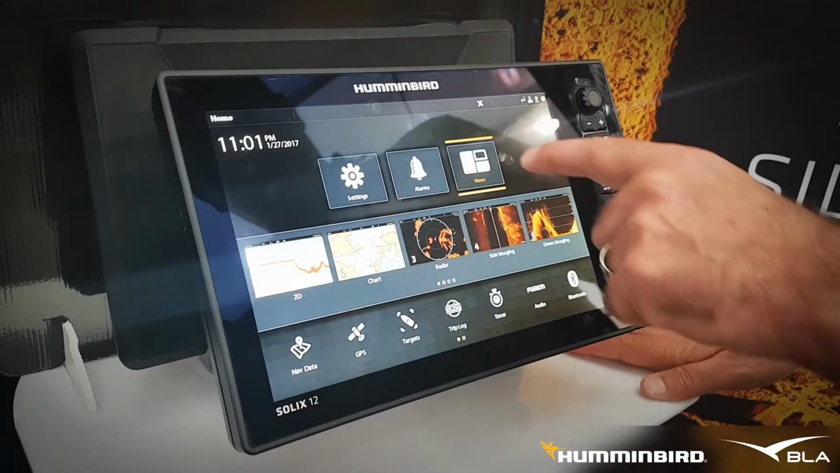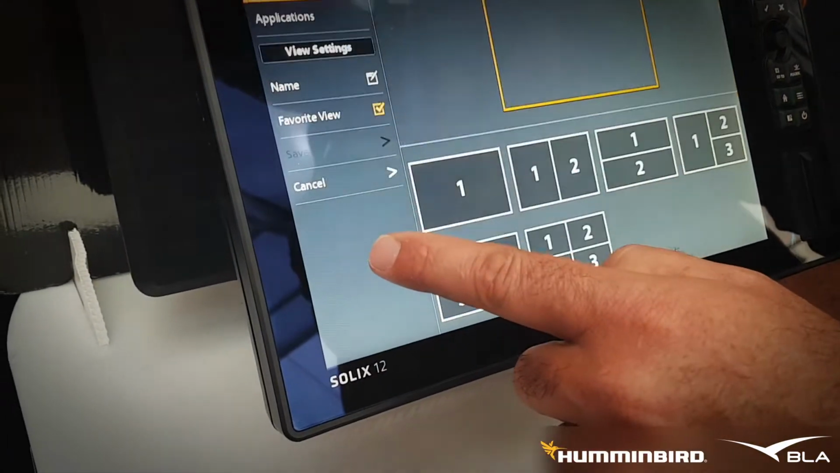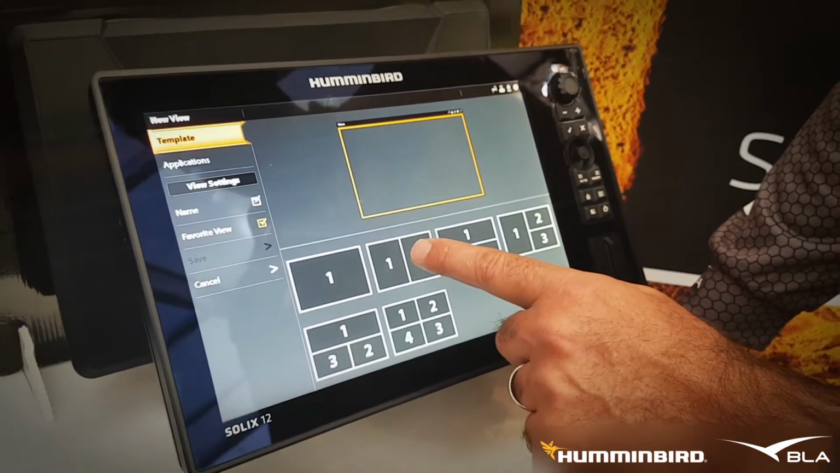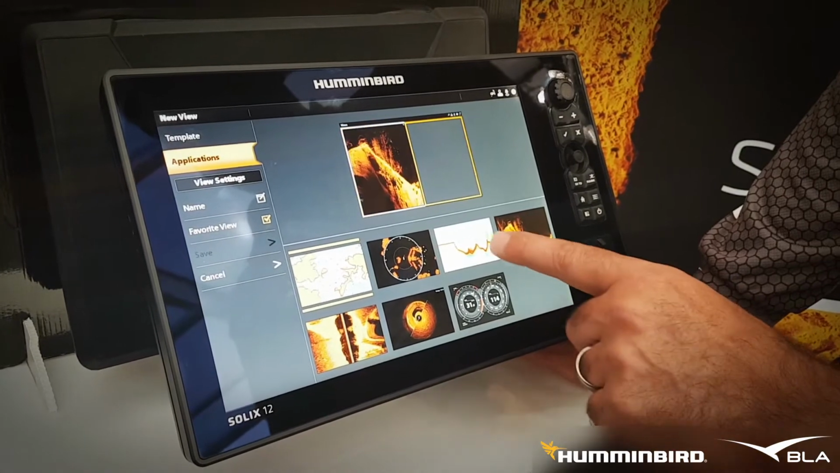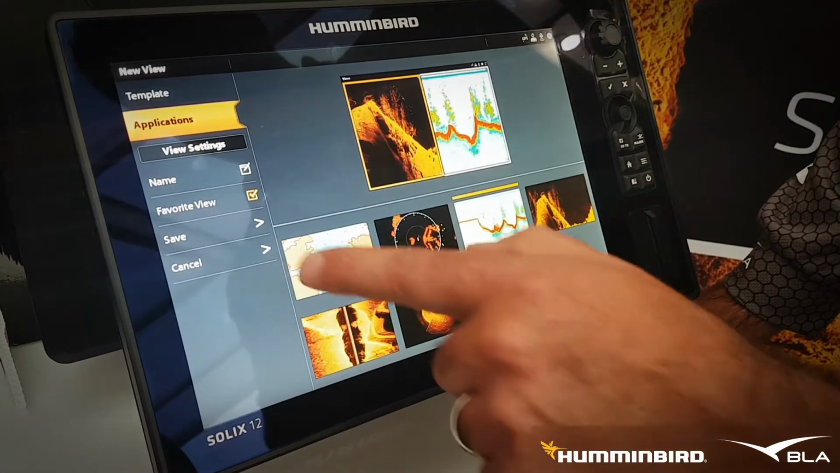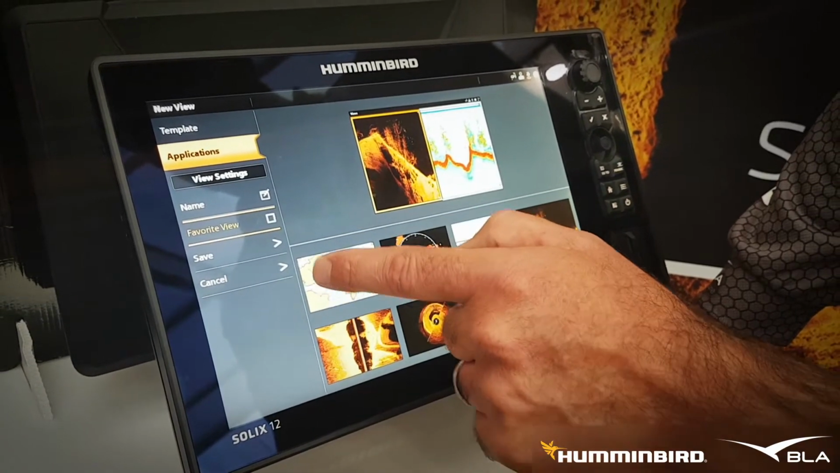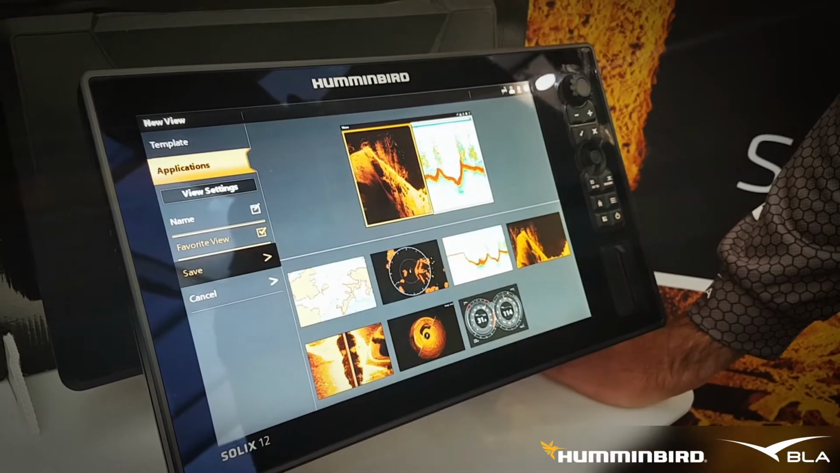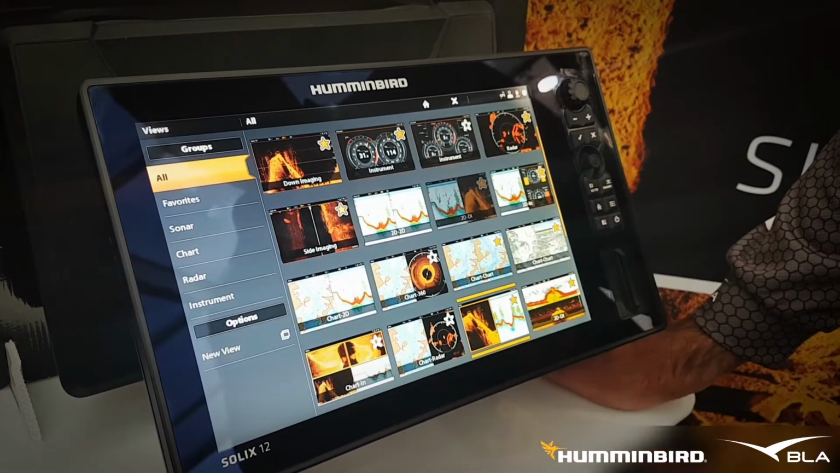So we can also customise our screen. If we go into the home screen, push our views pane, we go down to the bottom here to new view, then we can select our configuration. So we might just go a dual screen configuration and we'll select down imaging in that one, traditional sonar in that one. It automatically will save as one of our favourites. We can untick that if we don't want it to be a favourite or tick it if we do, and then we just simply save it. So we've just created a custom screen to suit our needs, and that's it there.